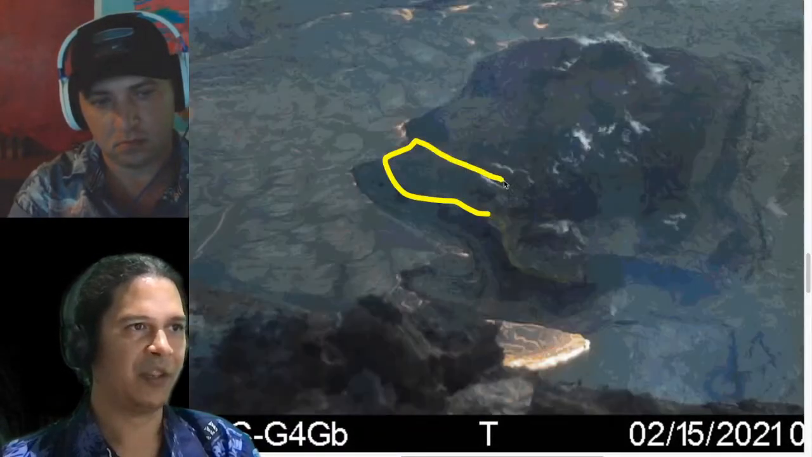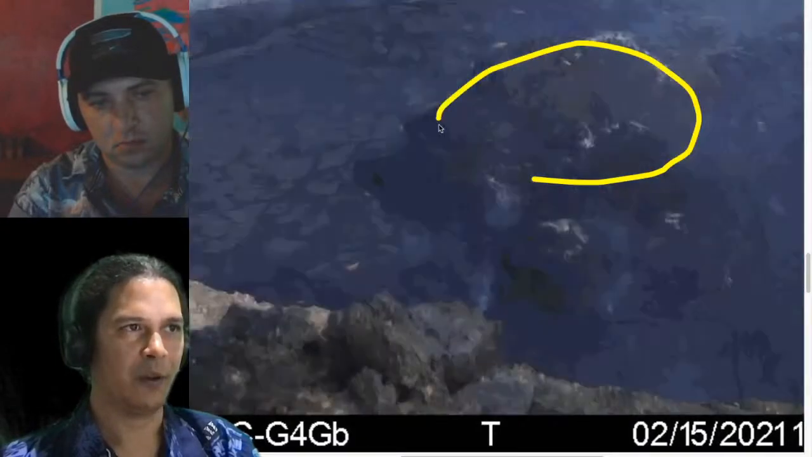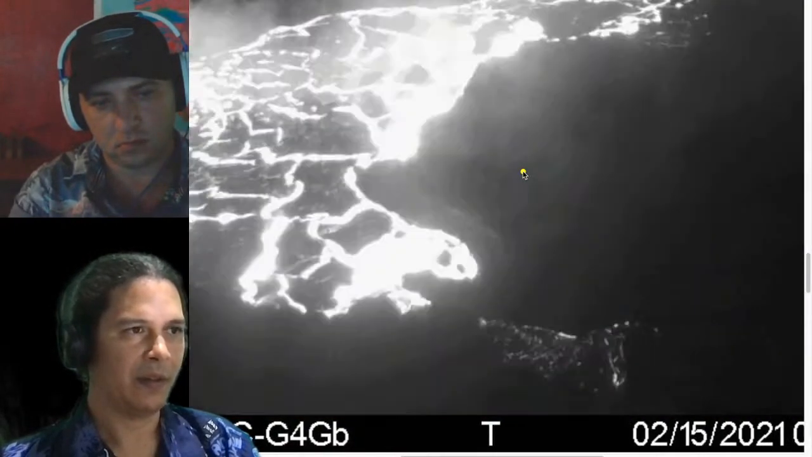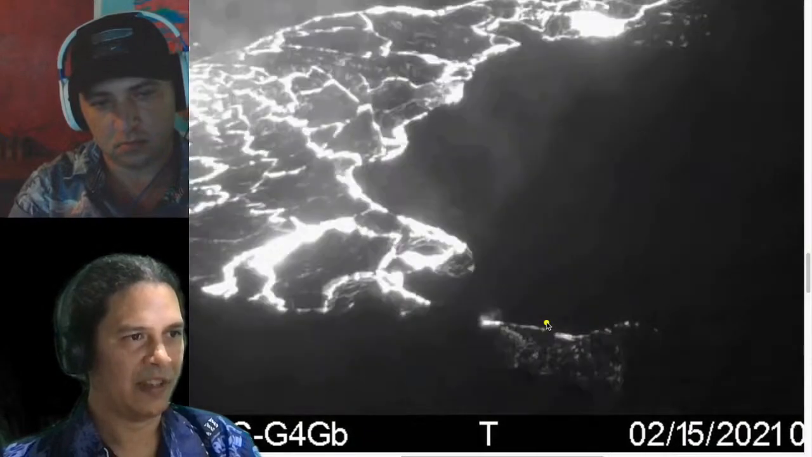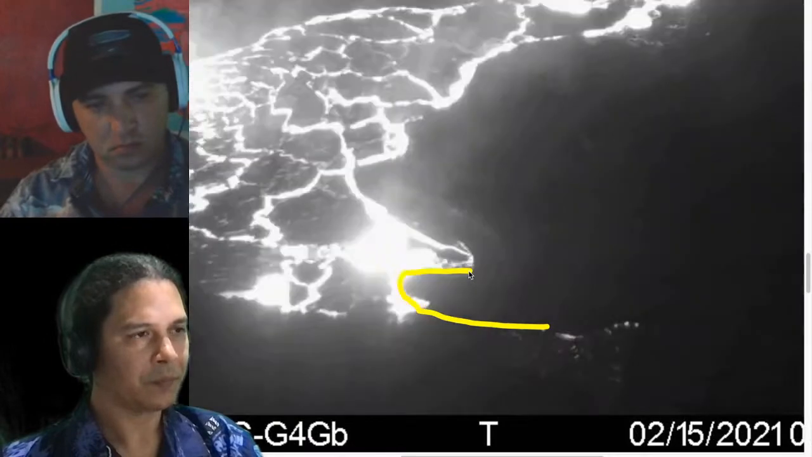There's this kind of flat zone, and then up here you have your cinder pile. It's all cracked up and steaming. So that's the topography of that raft of land right there. It's not as easy to see on just this one image.